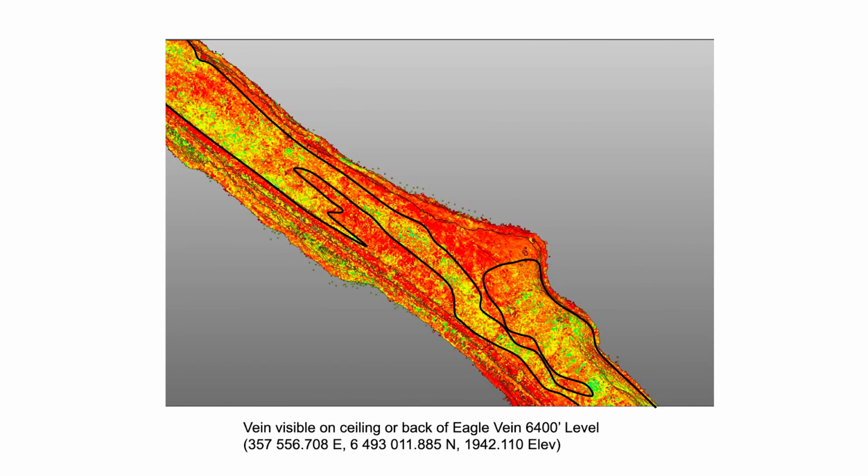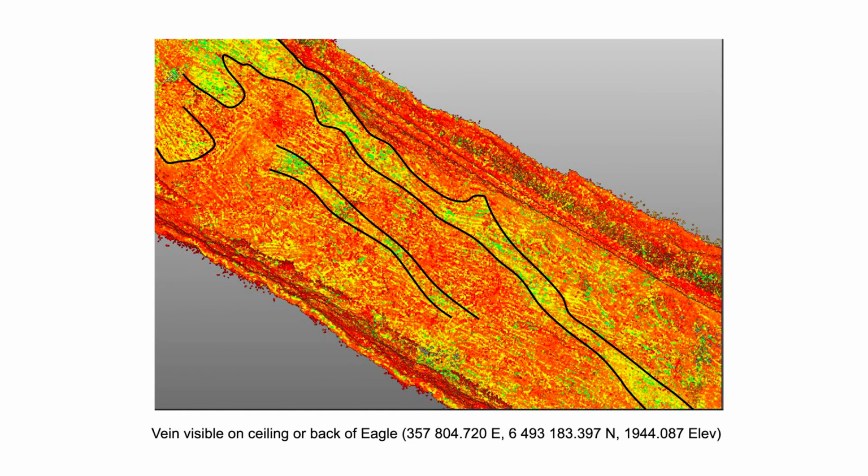Here, the copper-bearing vein is clearly visible on the back or the roof by LIDAR on the 6400 level of the Eagle vein with the exact location of the mineralization plus structures. And remember, an accuracy of 3.61 centimeters. And the mineralized veining continues to be visible on the back or the roof of the 6400 level on this second shot.